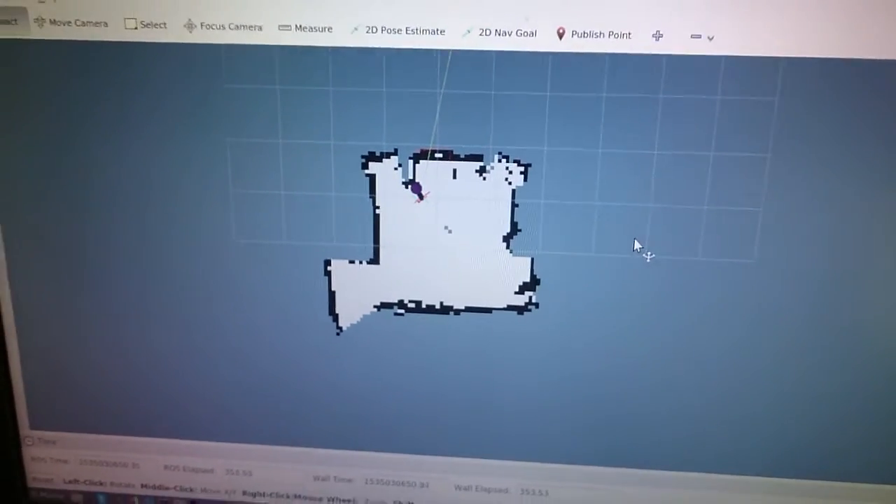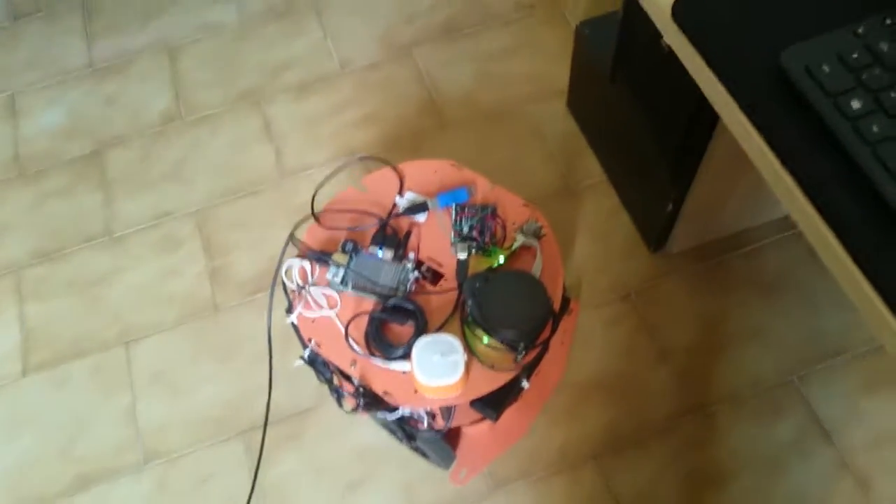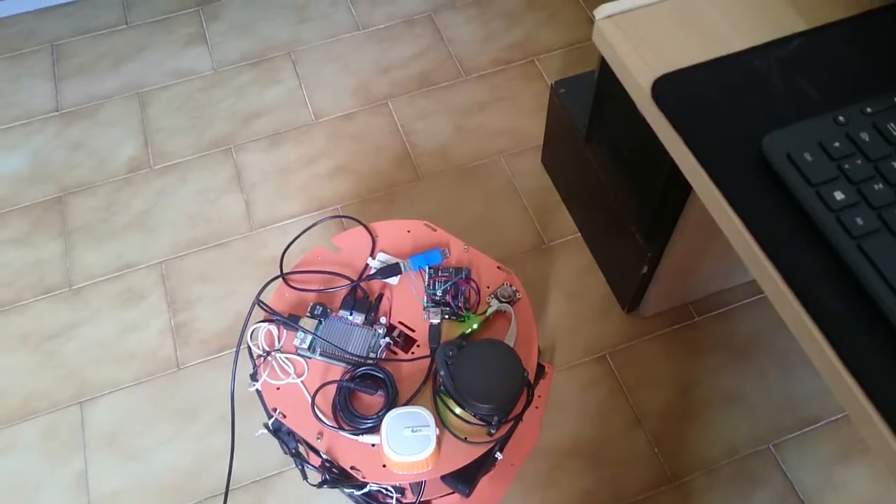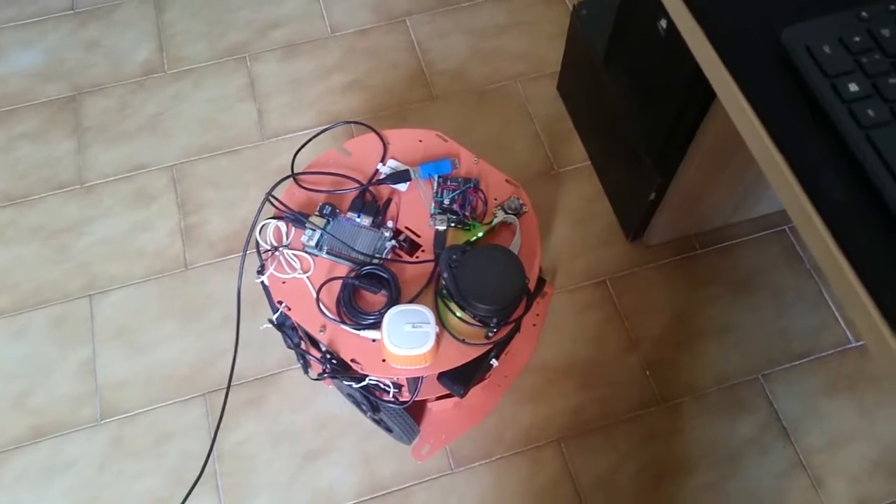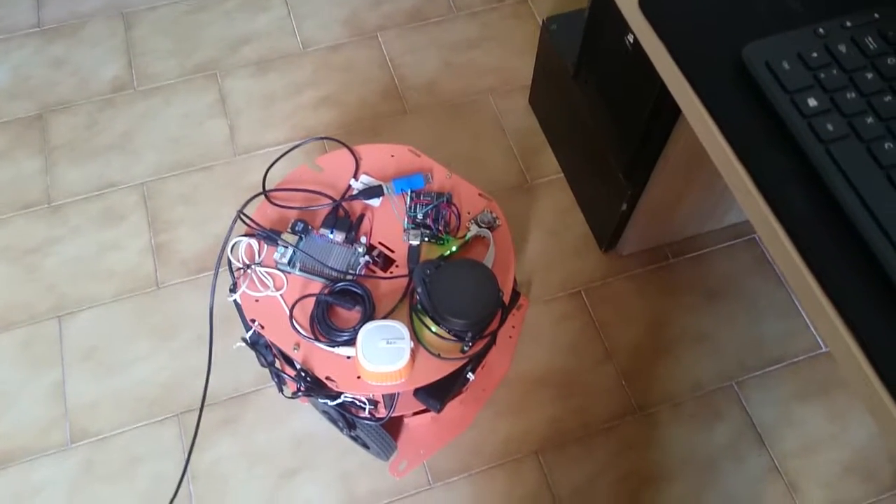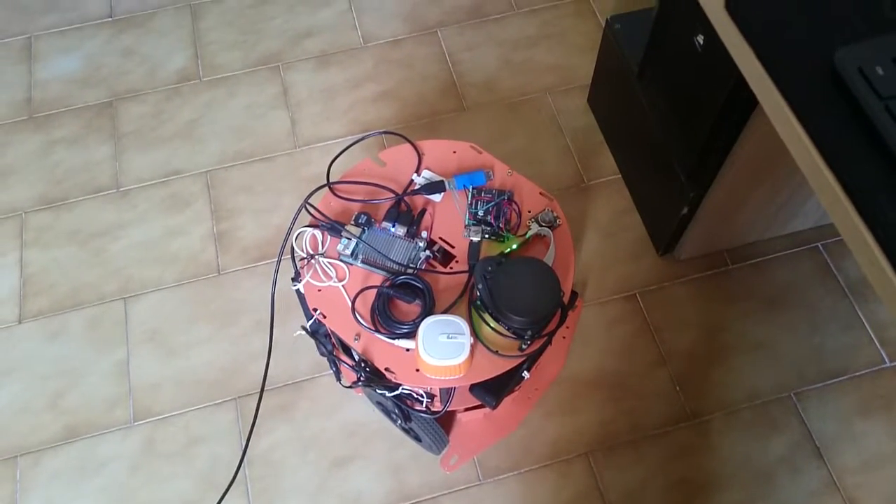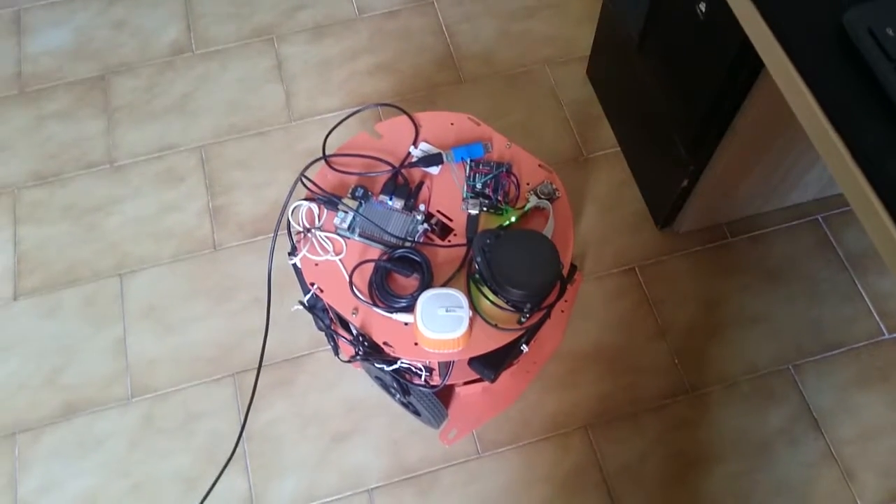Now I will perform a mapping using the high quality parameters. We found the high quality parameters basically by recording all the sensor data coming from the laser and the IMU into a bag file, and then running the G-mapping tasks using this bag file.